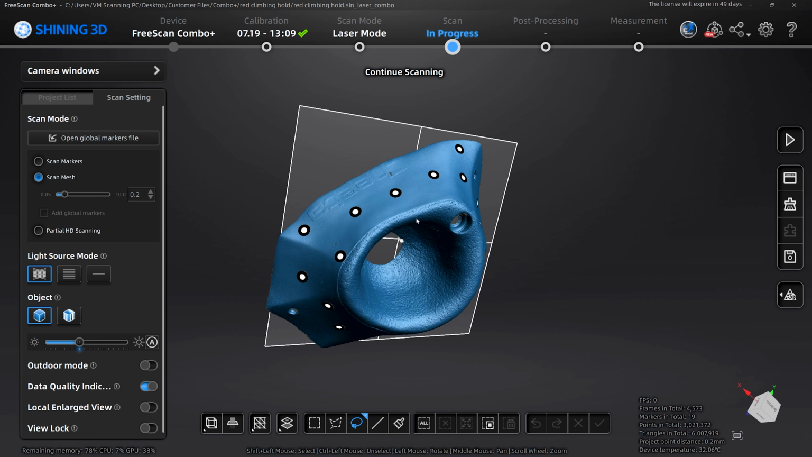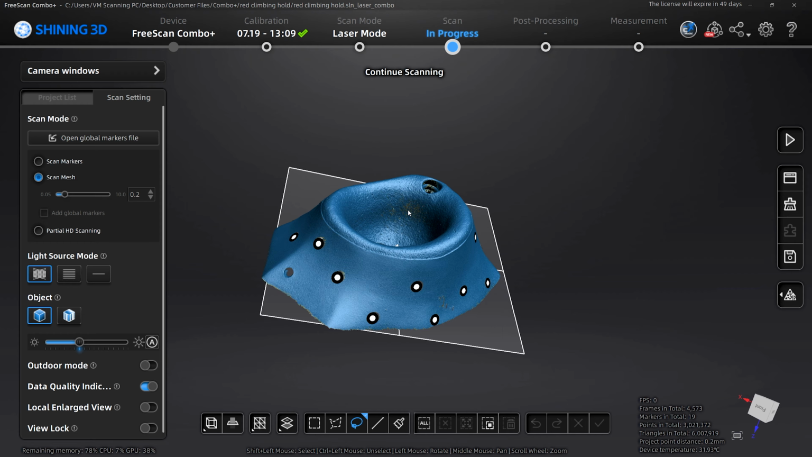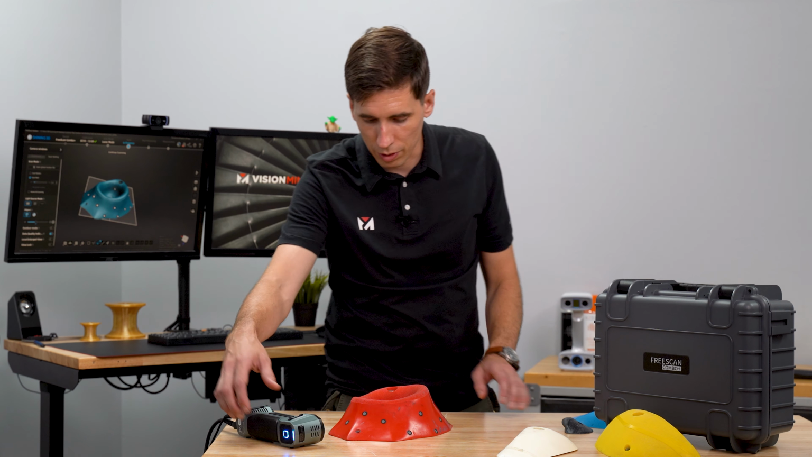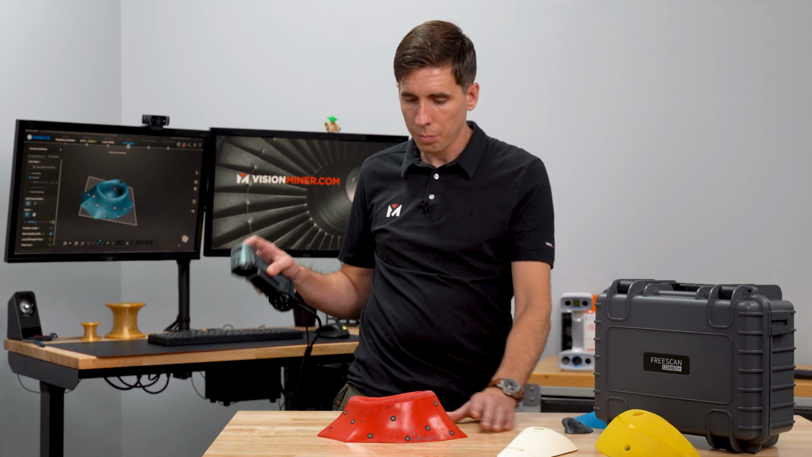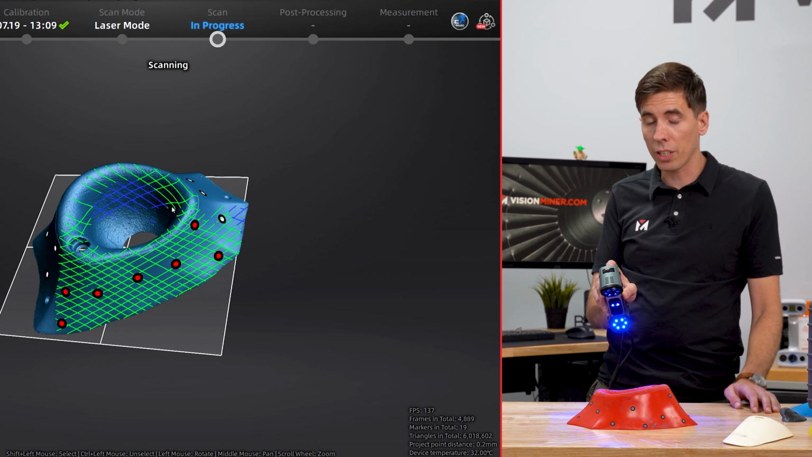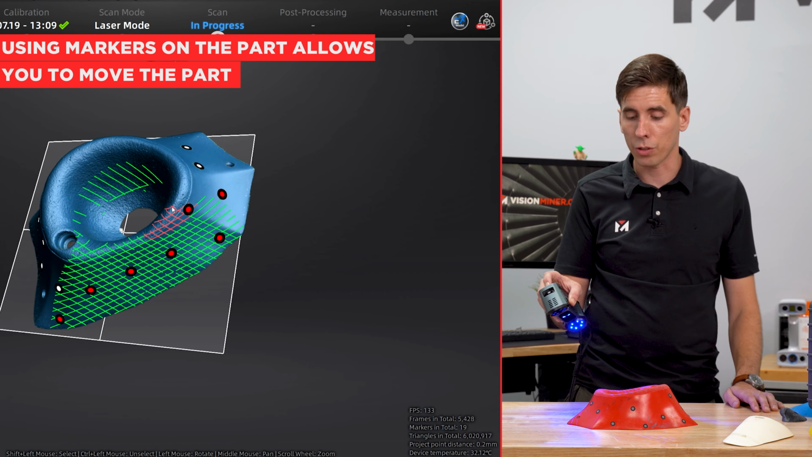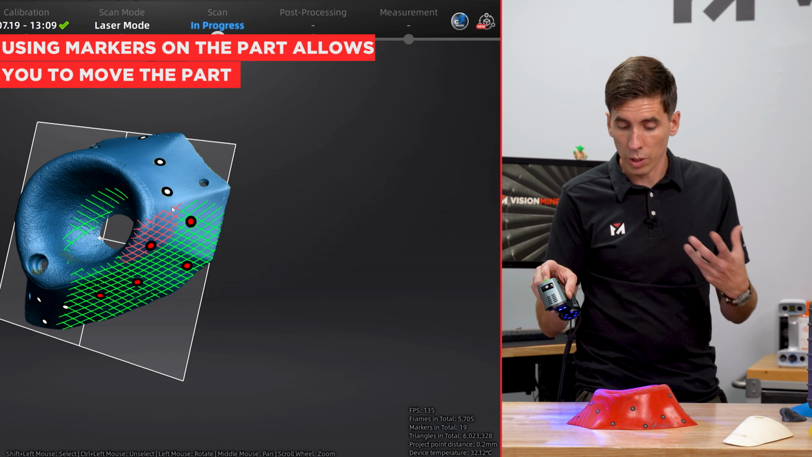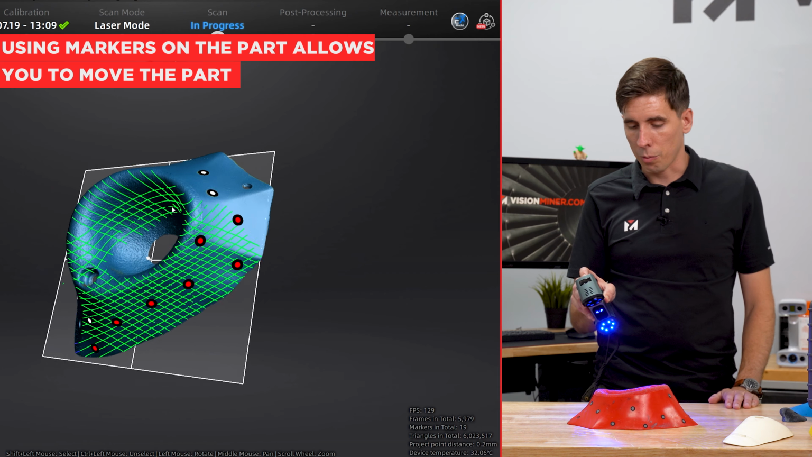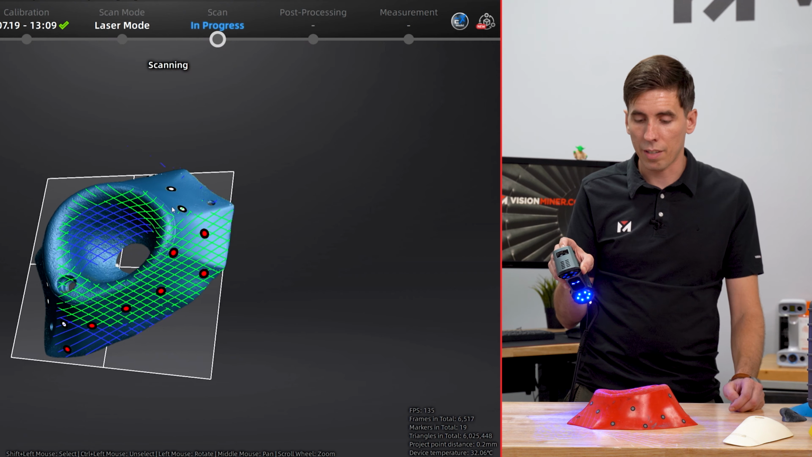So I'm gonna get some on the logo side, on the opposite side, and on the logo side on the inside. So let's do that real quick. Start at the logo side, and we're just gonna add data. Because the markers are on the part, I don't have to worry about having moved my part around or losing the orientation with the other markers. That would be an issue if I had this on a turntable. I'd have to scan everything again.